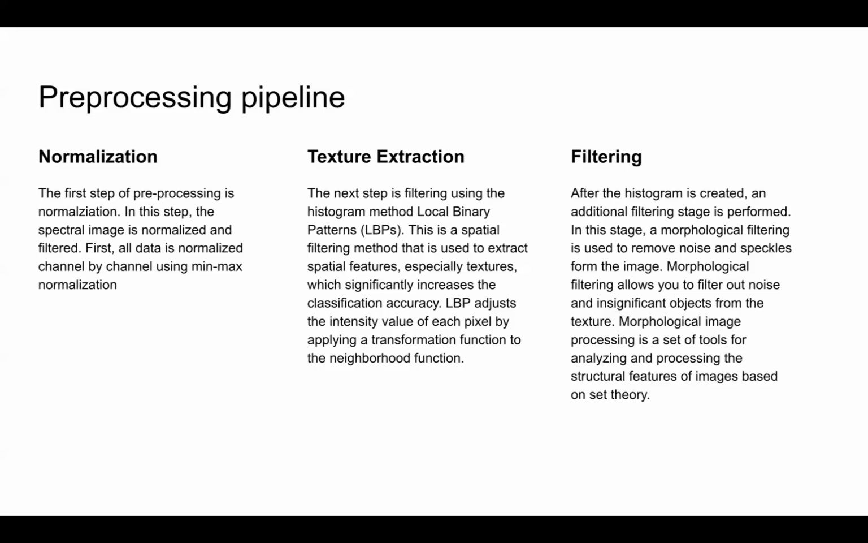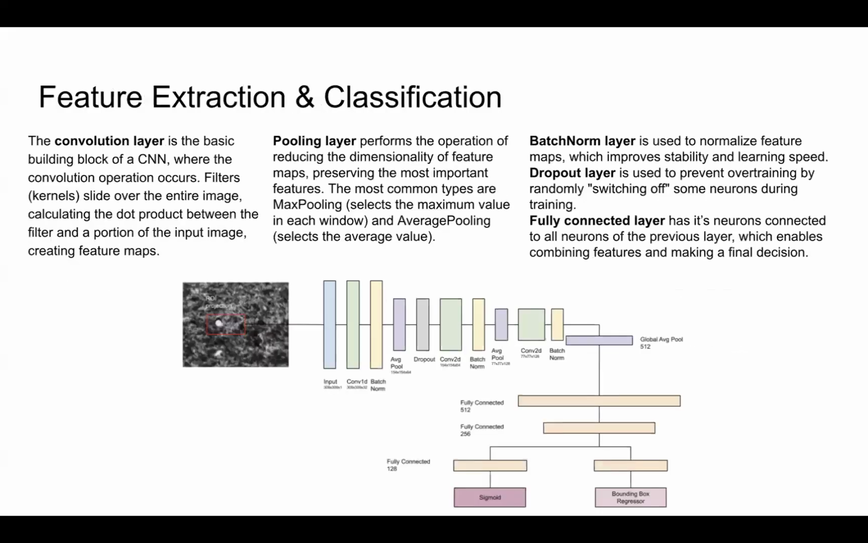The last step is filtering. So after the histogram is created, an additional filtering stage is performed. In this stage, we use a morphological filtering to remove noise and speckles from the image. A morphological filter allows to filter out noise and insignificant objects from the textures. Usually it's bigger objects like small rocks, for example. And this process is based on tools from set theory for analyzing and processing the spectral features of image. Now, the most important part of the pipeline is feature extraction and classification.